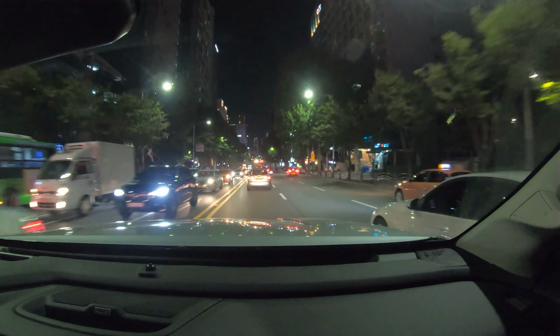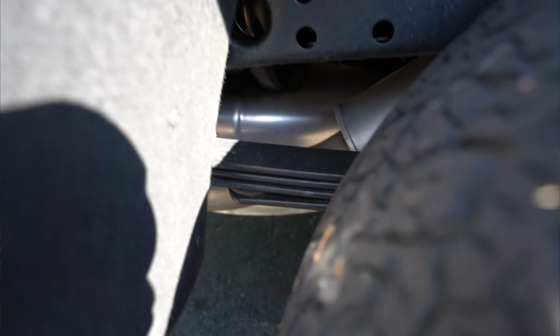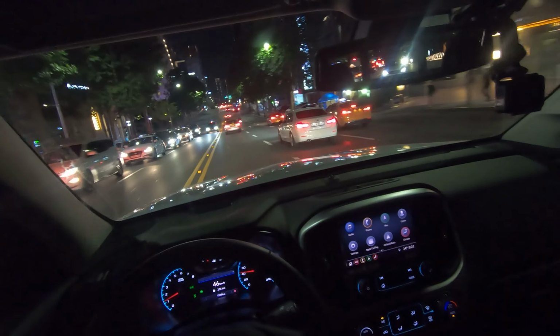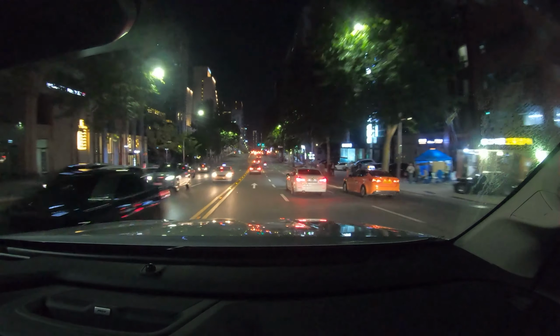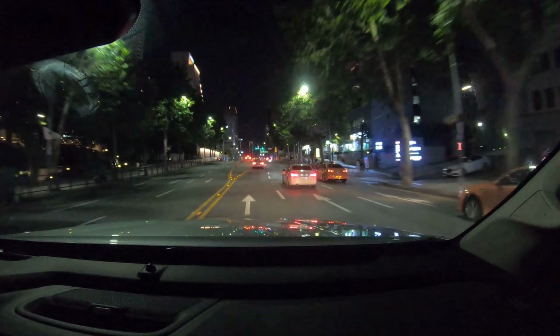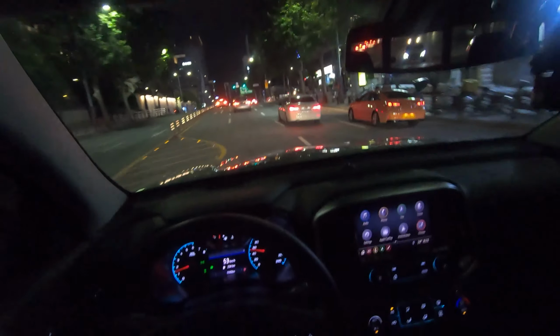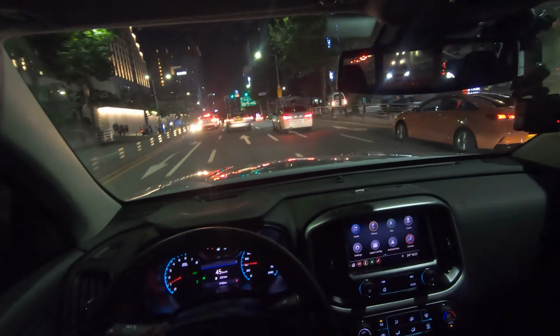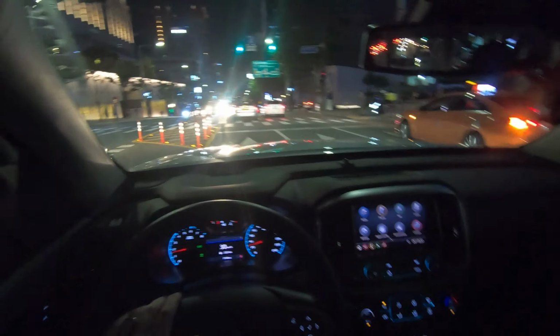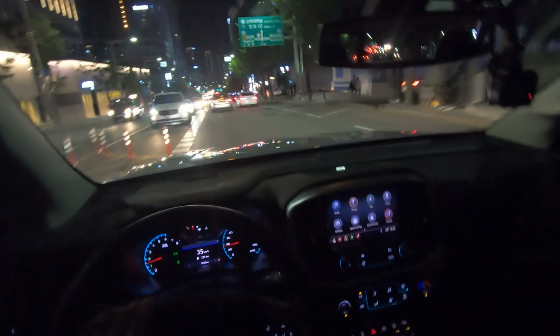It's got leaf springs at the back. I'm not sure how they set it up, but it also handles very well. It's very comfortable on the highway, and it just gives you that really smooth ride. So I really am a fan of the Chevrolet in terms of the chassis and suspension setup. I would like to give a thumbs up for that.